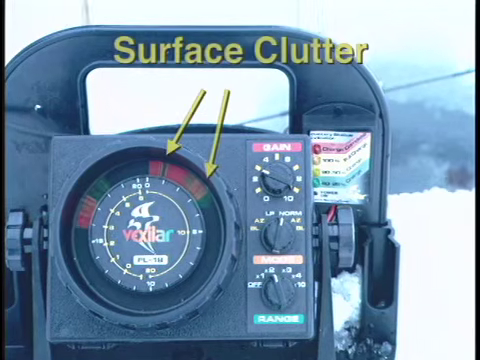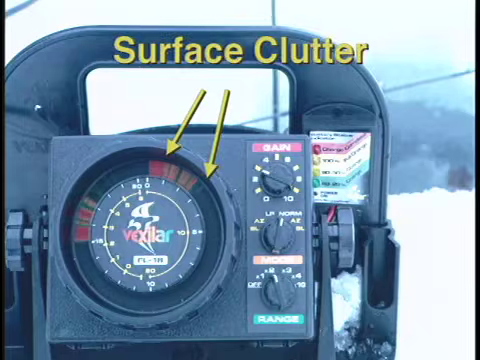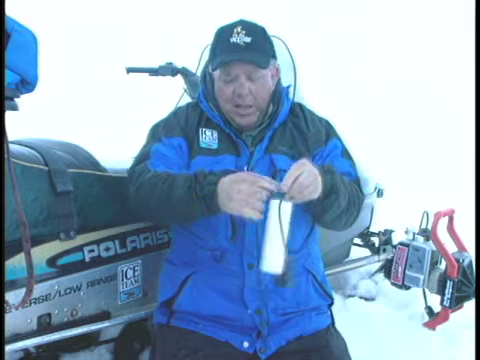As you're lowering this down the hole, you'll see there's a lot of surface clutter. To get rid of that, we need to get the transducer to the bottom of the ice. It's set up on a float system here that just slides back and forth on the cord. It has a stopper so it'll only go down so far. So set the stopper to the length of the ice. Today we have about 3 feet of ice, so we got the stopper about 3 feet up the cord.